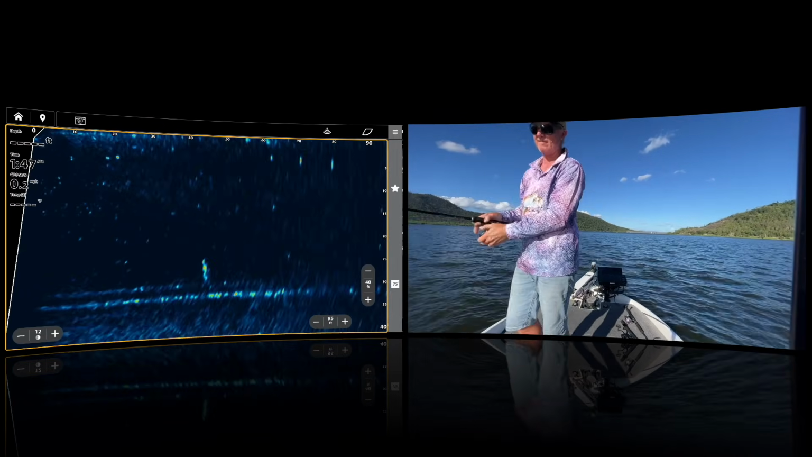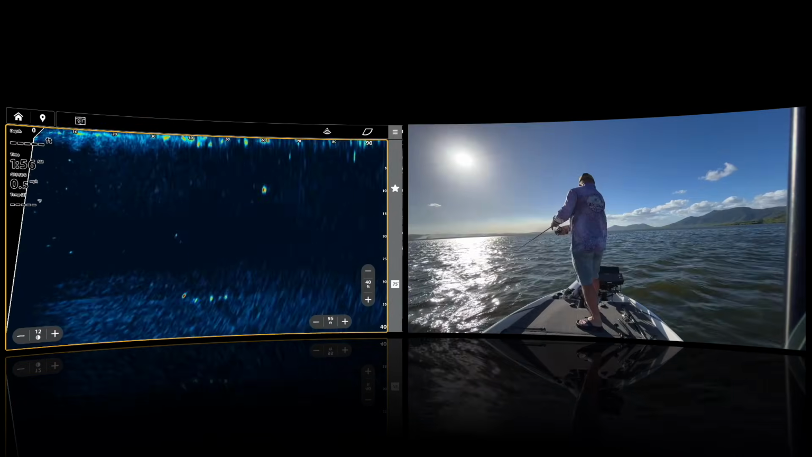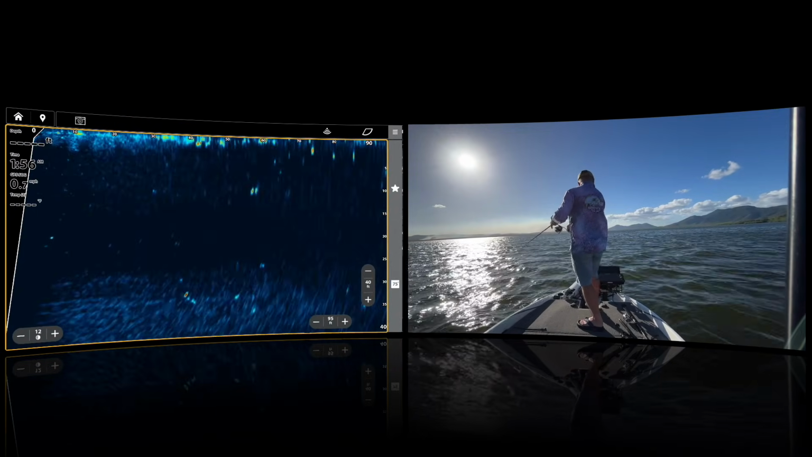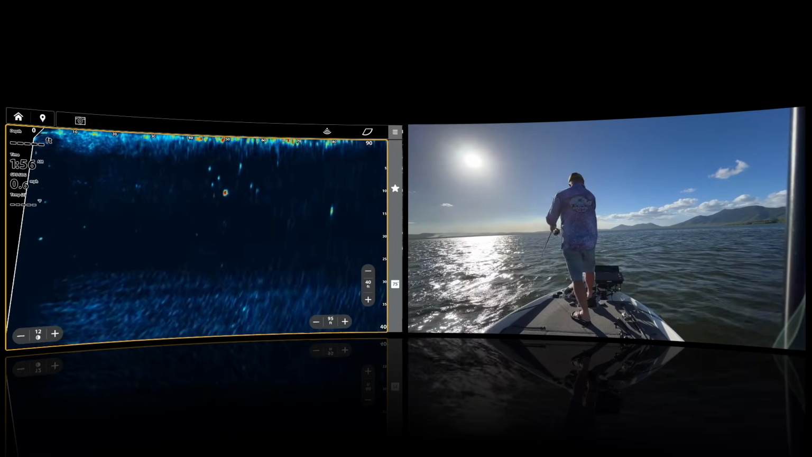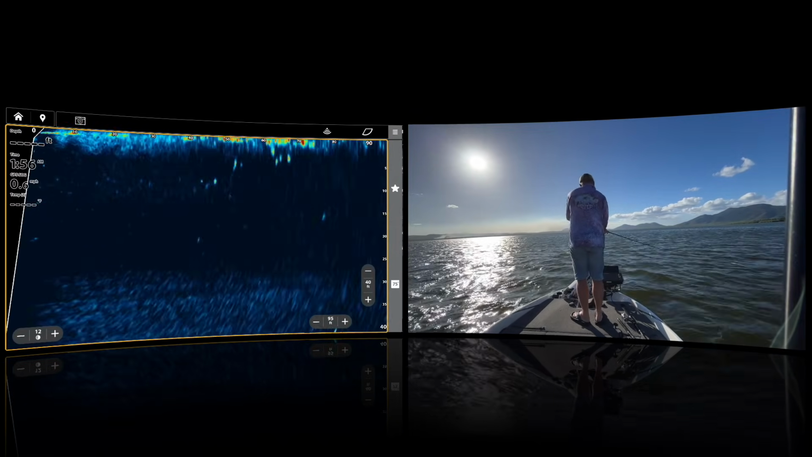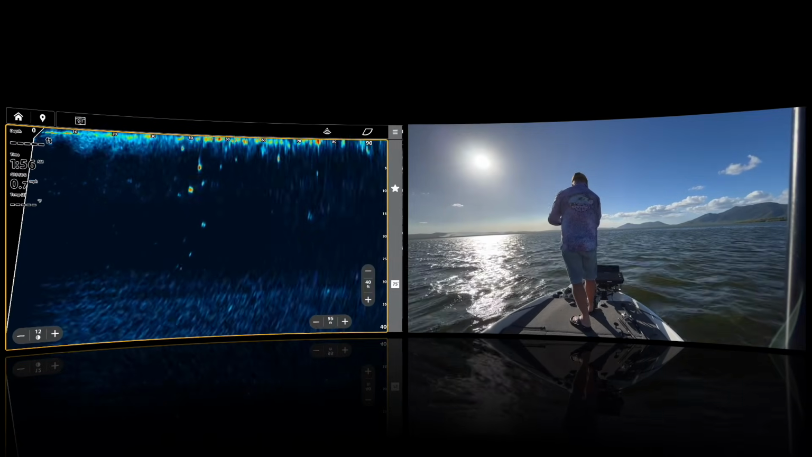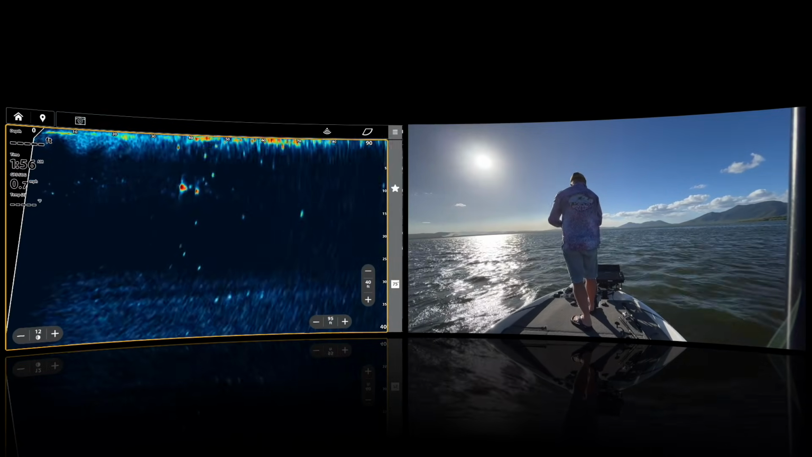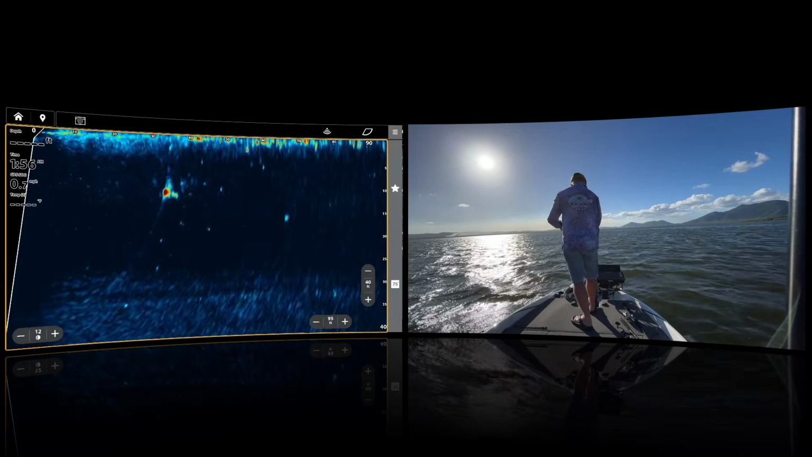I like it. Now this fish is a good example of getting the line up right, casting past the fish and bringing it to the fish, and then just shaking it above its head. You can see the lure dropping to it here.